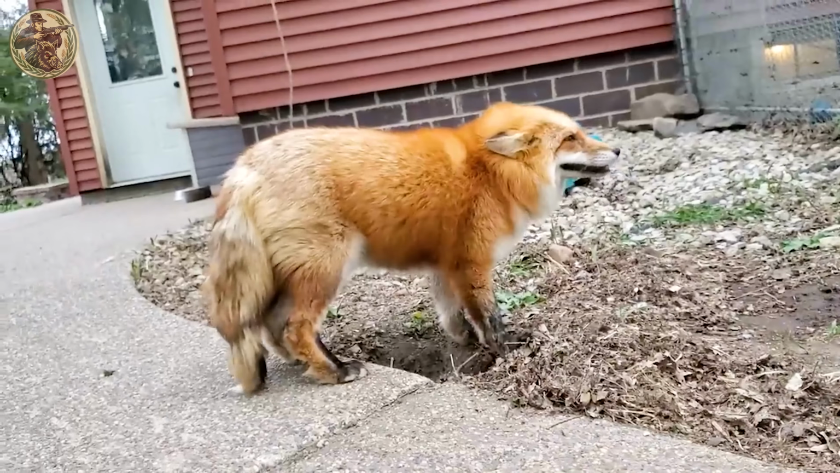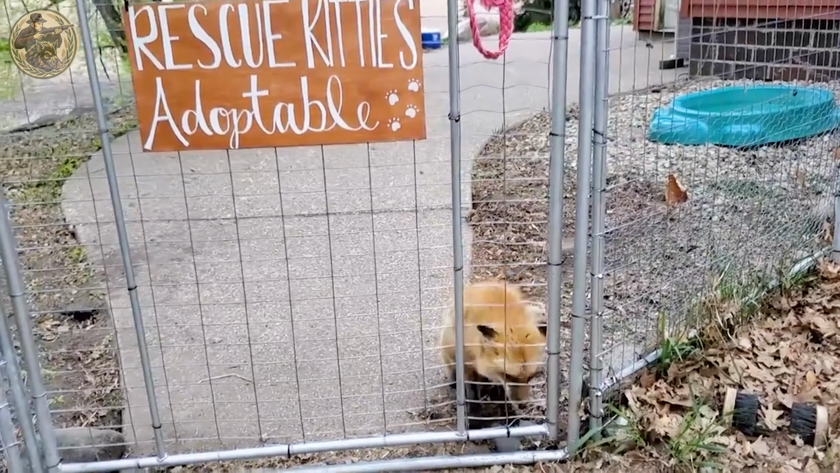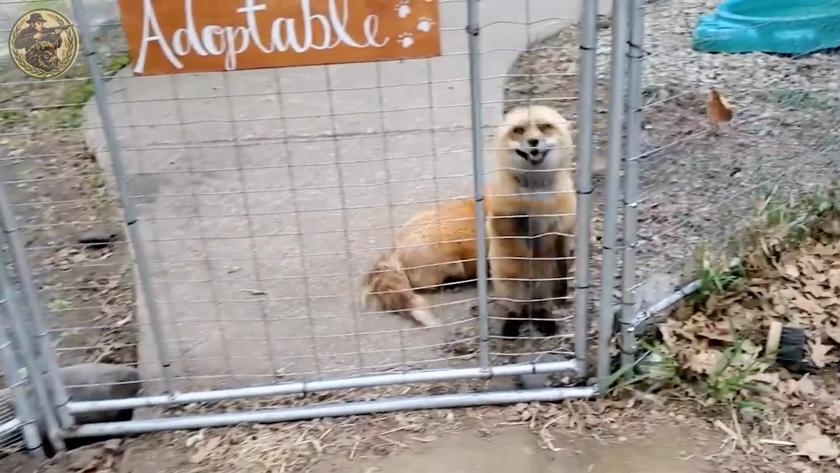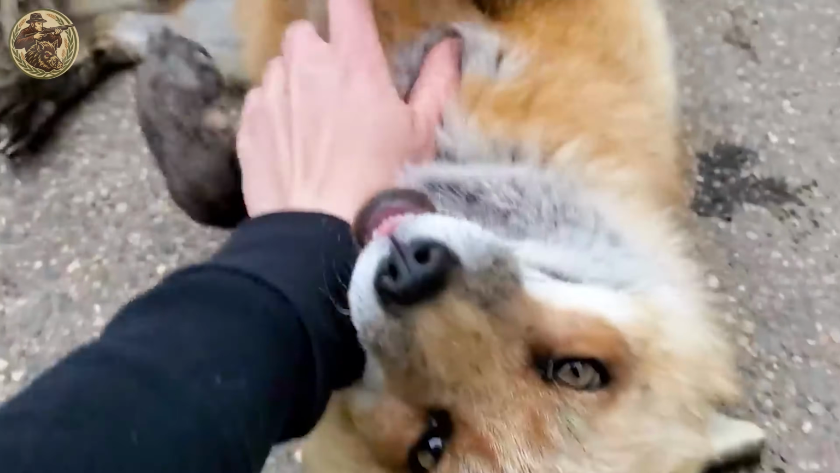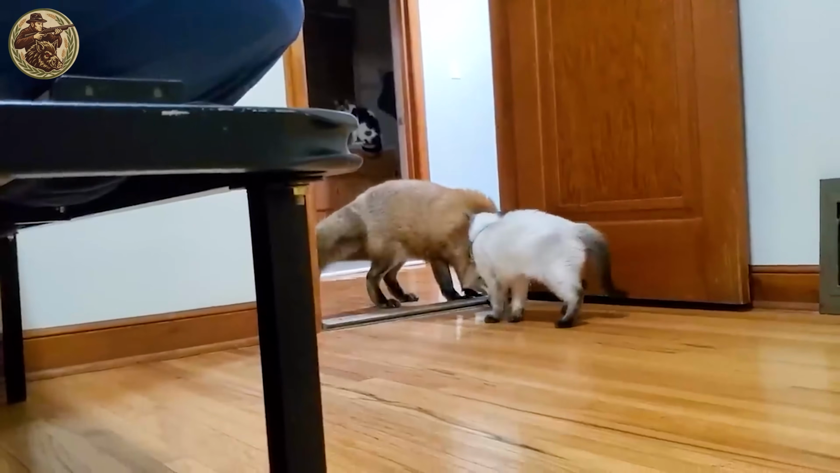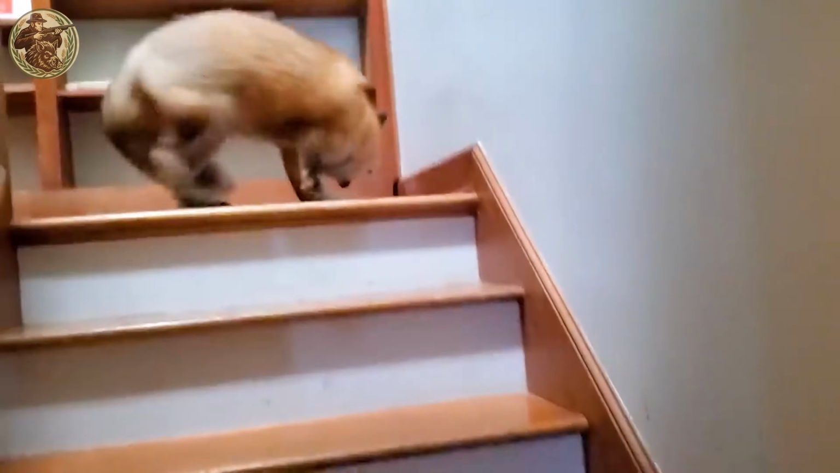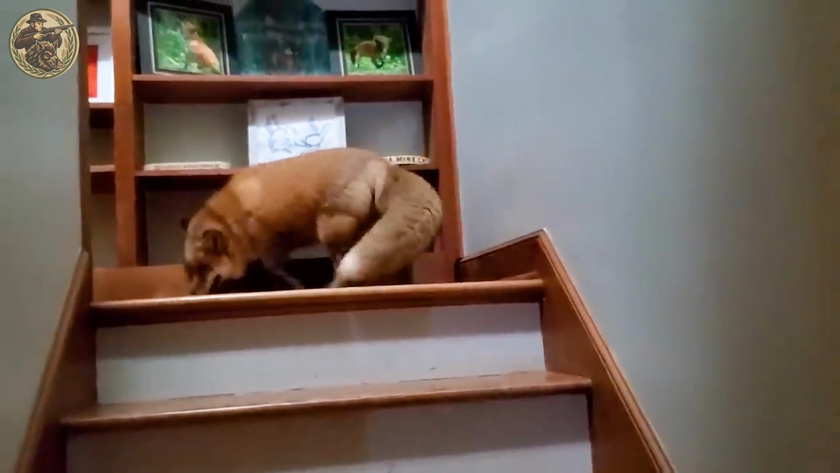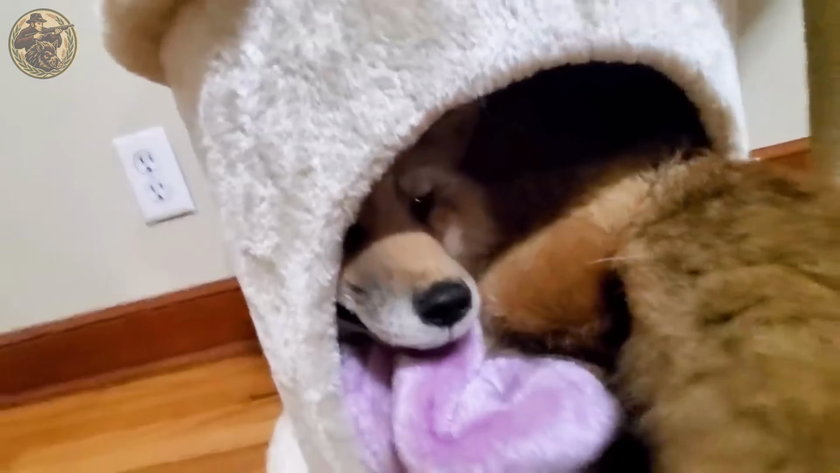Keep watching, because at the CSIRO Wildlife Research Institute in Australia, hundreds of foxes once escaped from a research facility. Fueled by their incredible adaptability and lightning-fast reproduction, their numbers surged year after year. But this population boom came with a heavy cost. As food grew scarce, many foxes were left frail and starving, their once glossy coats dulling under the weight of survival.